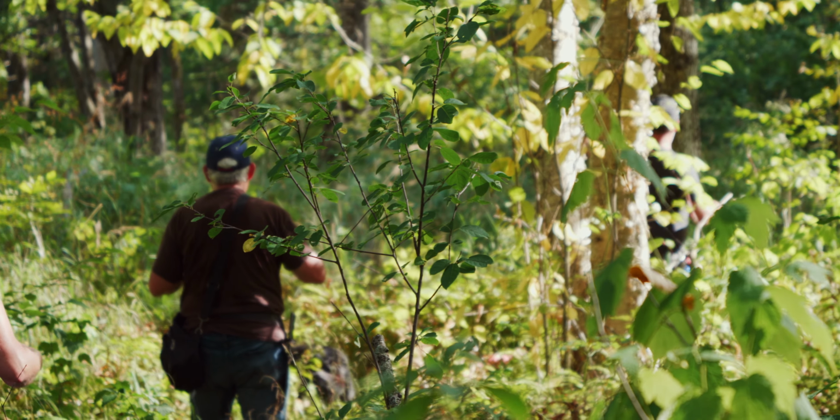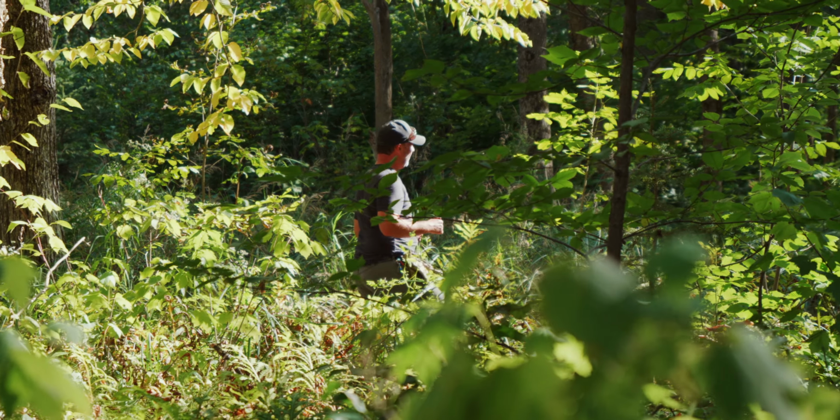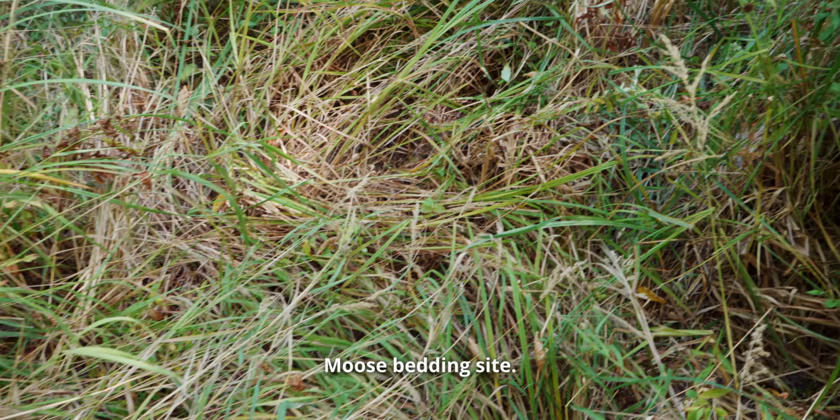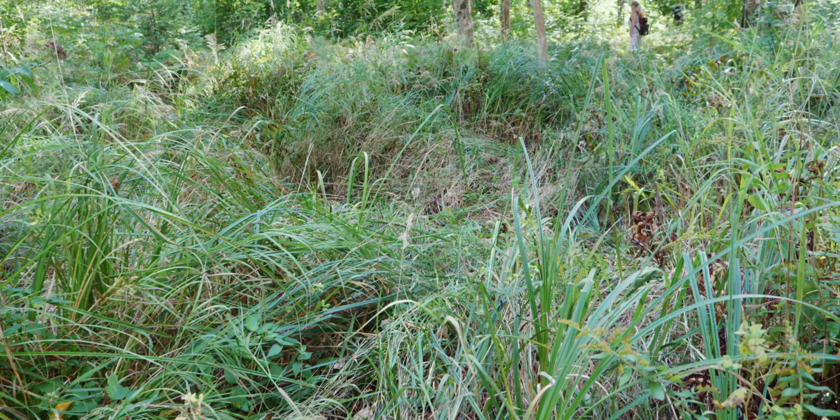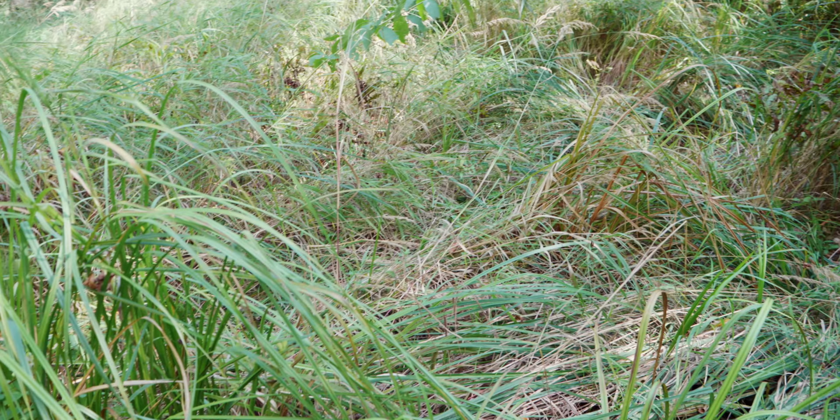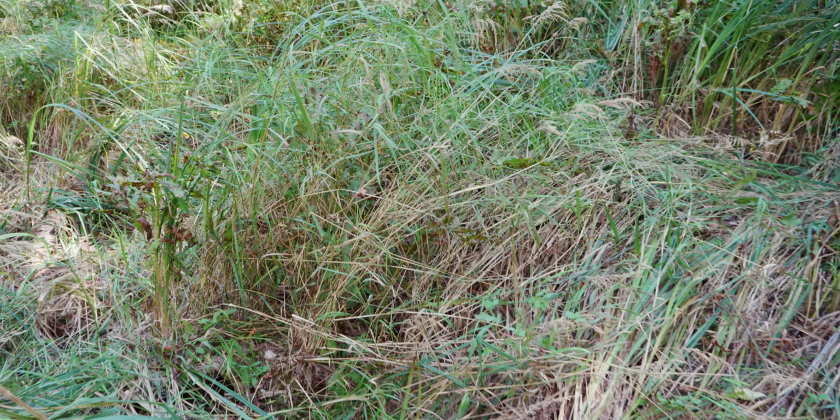Because the moose and the deer come through here. We had the tree stand. There's a lot of bedding spots here. 1, 2, 3. No, they're way bigger than deer. Yeah, this is the ATV trail that follows around and goes all the way down to the Peace River.